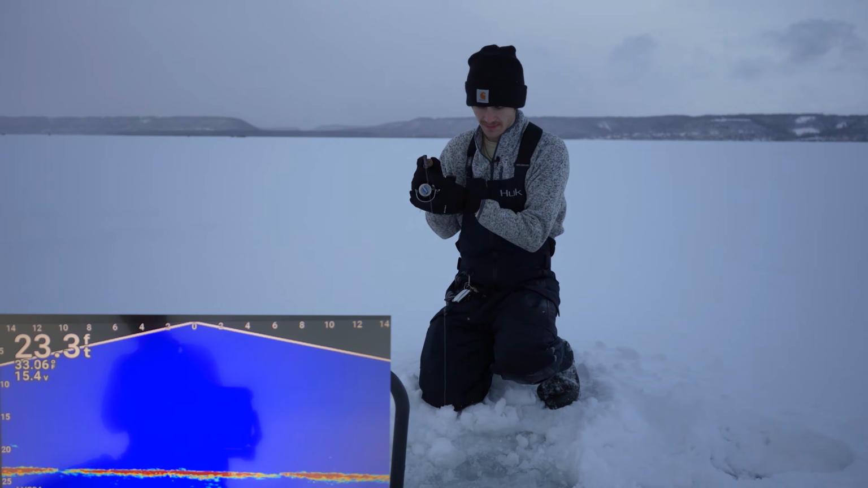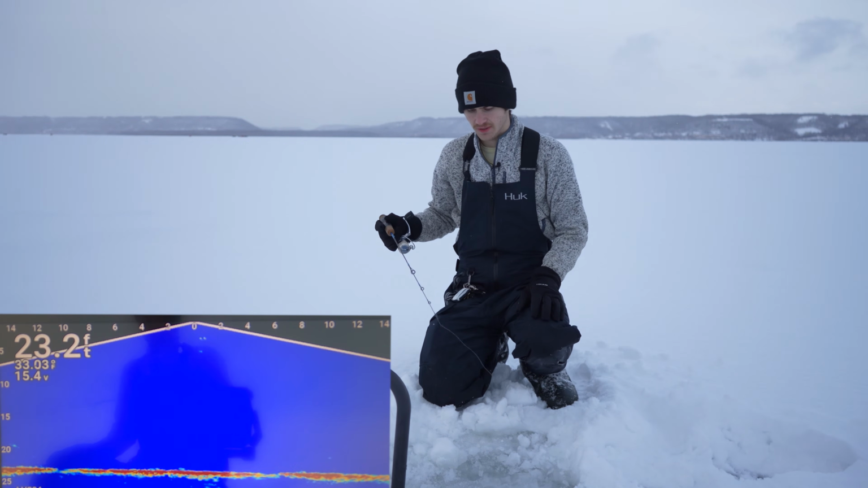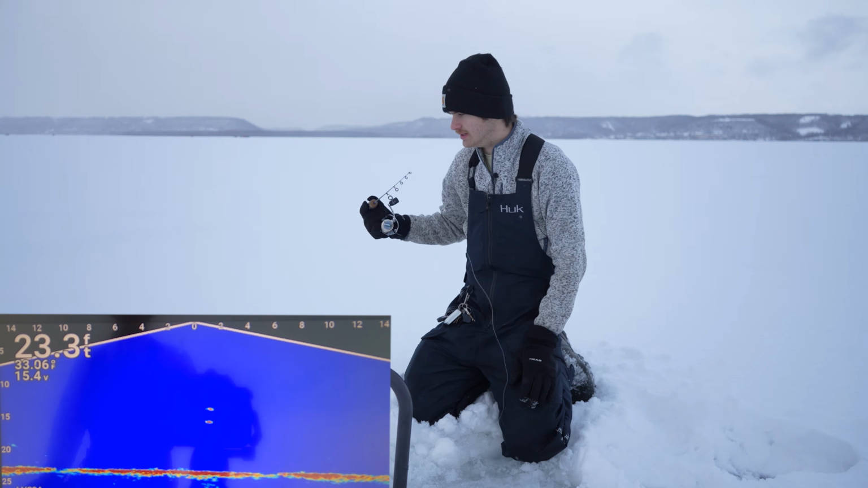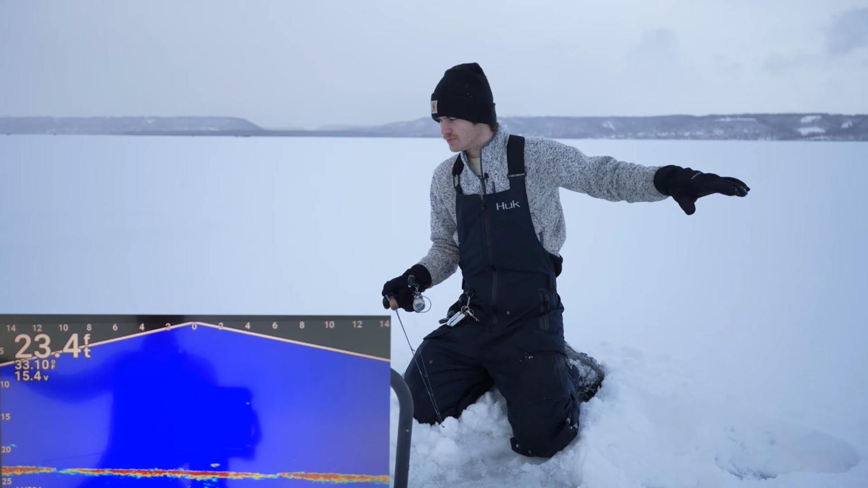All right, let's get dropped down here. We're about 25, 30 yards in front of my last hole. It's pretty much same depth, but different spot. So let's see if there's any aggressive fish here. Let's get down to the bottom. Let's make something happen. One thing's for sure, they're hugging bottom. They are moving pretty aligned with the bottom.